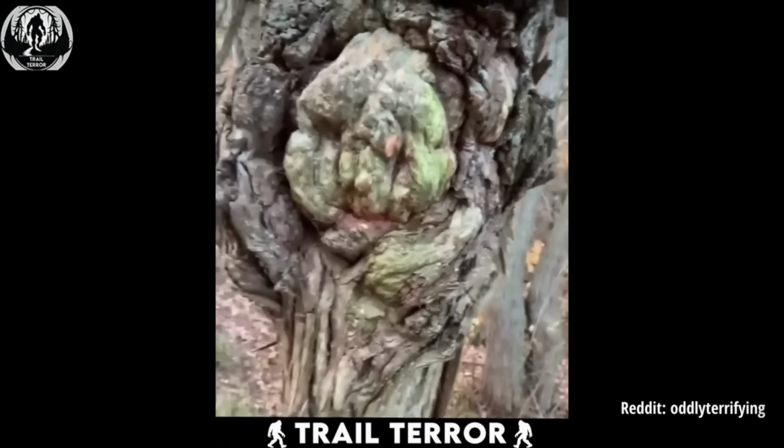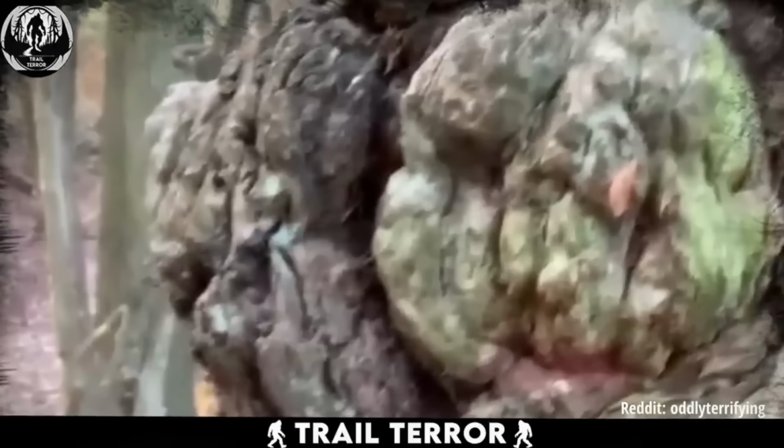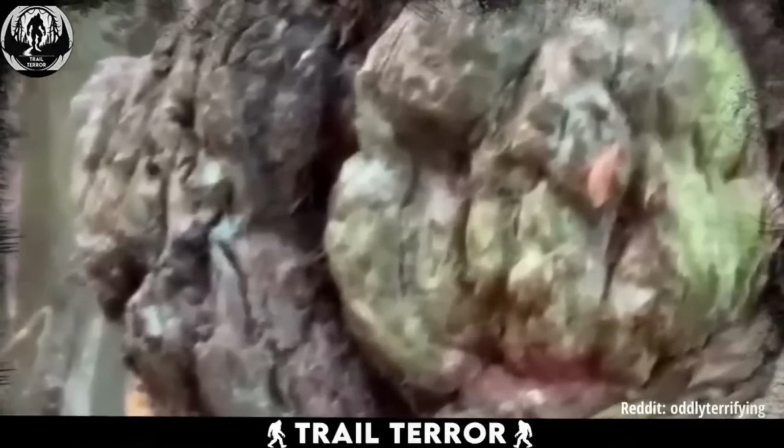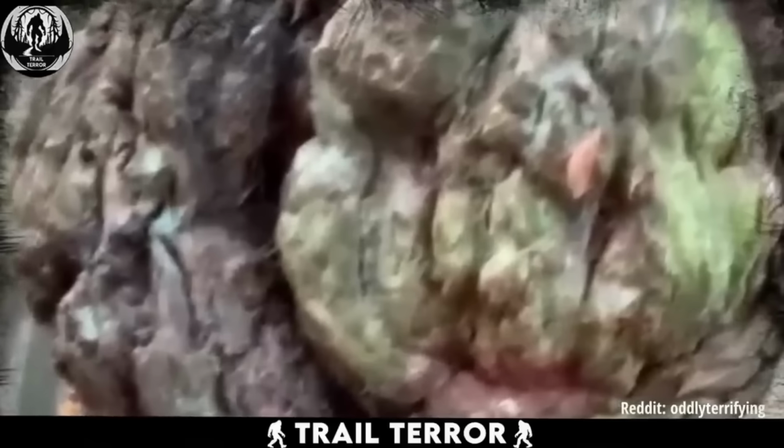You can clearly make out what looks like a humanoid face shape with eye sockets, a nose, and even a mouth. But here's the creepy part. It's all deformed, almost like the face is twisted in some kind of agonizing expression.